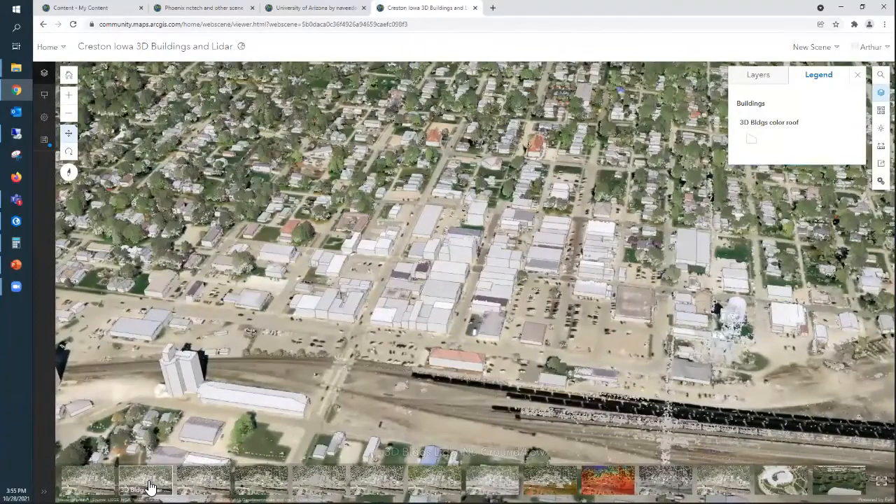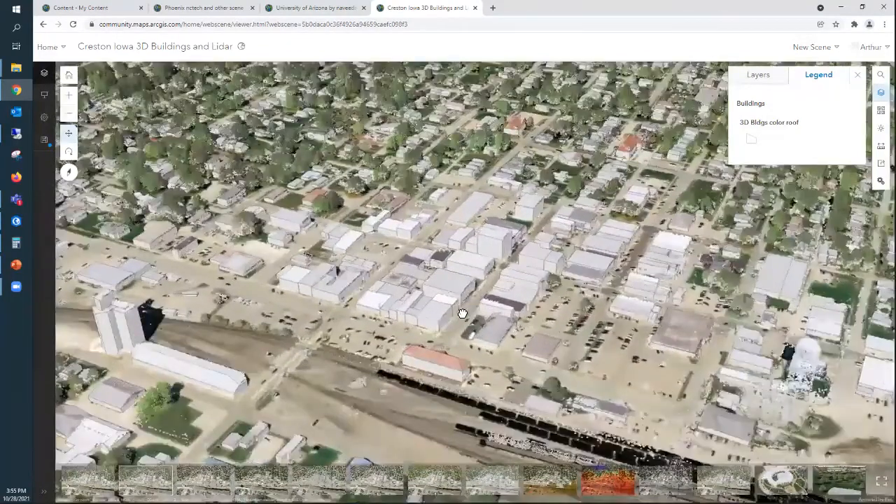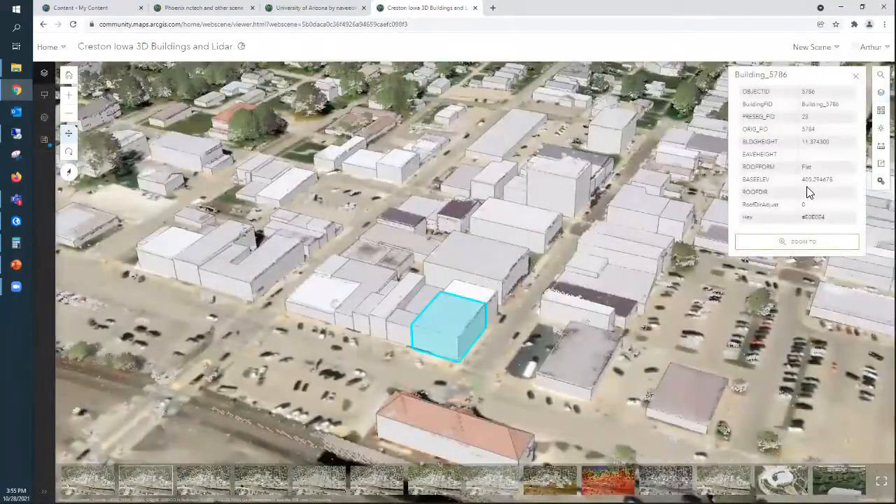You can use the LiDAR itself to go in and extract the buildings individually. And all it's doing is putting a bunch of attributes on it, like the building height, the roof form, the eave height if applicable. So if we click on this building, it'll show us the eave height, the fact that it's a gable versus a flat roof. And then it's also got a base elevation and a roof direction.